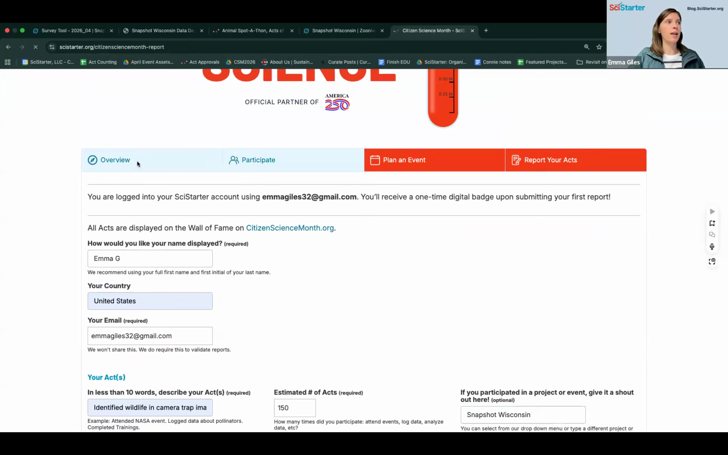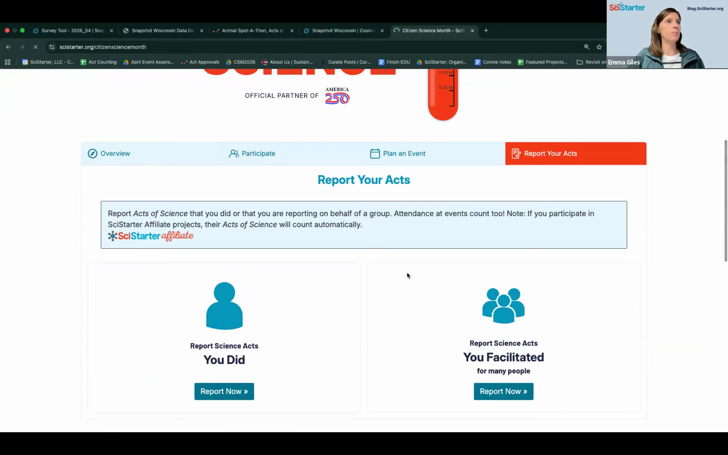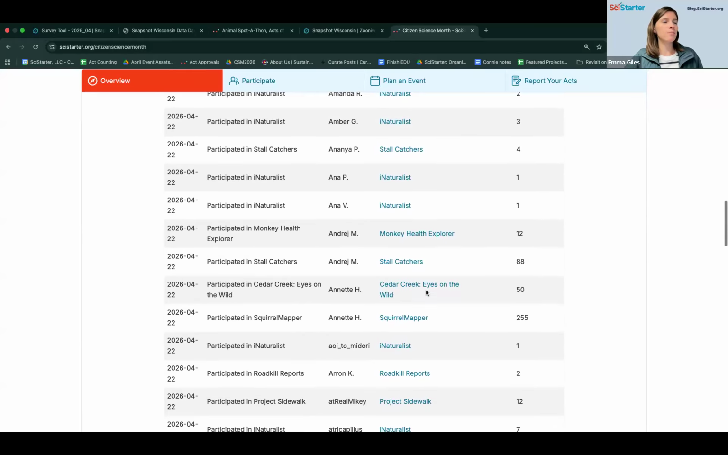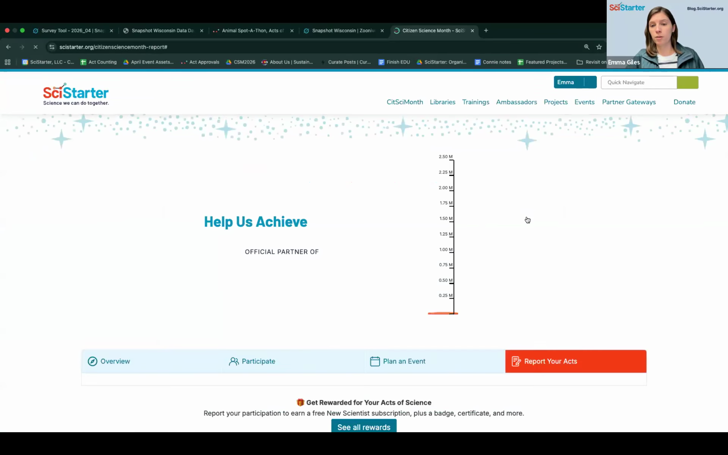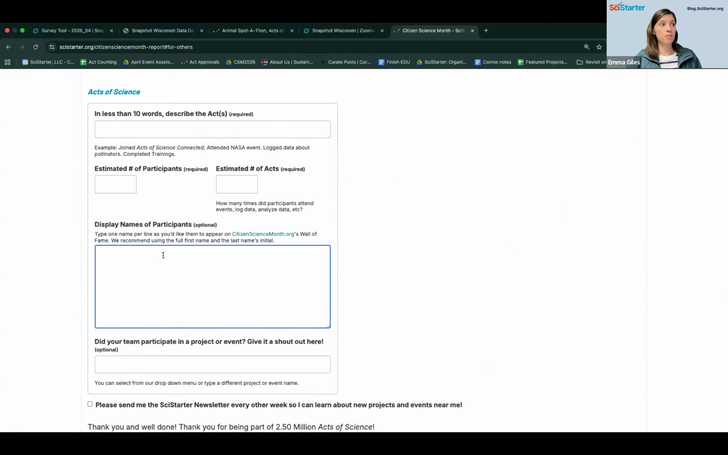And you'll show up on the Wall of Fame on the overview too. So if you go back to the main page, we've got people participating from all over, and we have them listed here. So all of our friends who are doing Stall Catchers, Project Squirrel, iNaturalist, Monkey Health Explorer, that's a good one. They'll show up on here as well. You can supply that for your group. So if you participate with other people, you can hit report now and do that right here. And you can notify all the people who are part of it too. And that's it. Easy peasy.